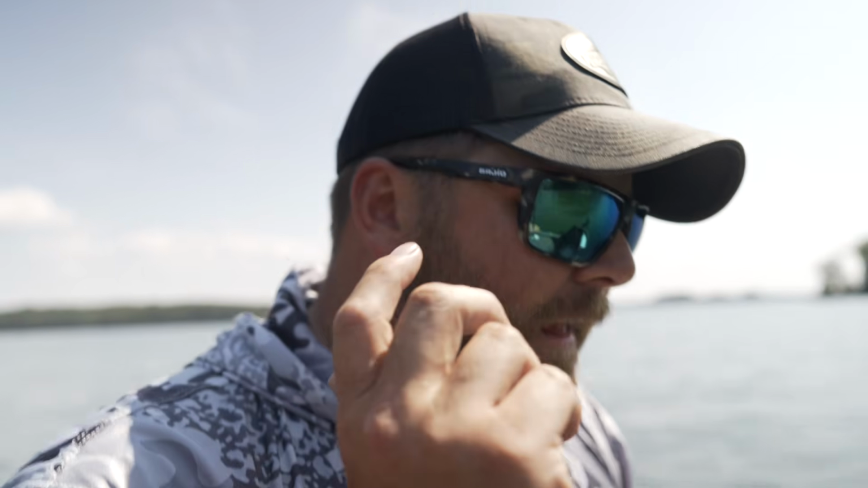Don't worry about a little feedback on the screen, because it's all about seeing what we can see out there. We don't want to over filter the picture. So that's my favorite tip when it comes to a Garmin Livescope setup, is your gain adjustments.